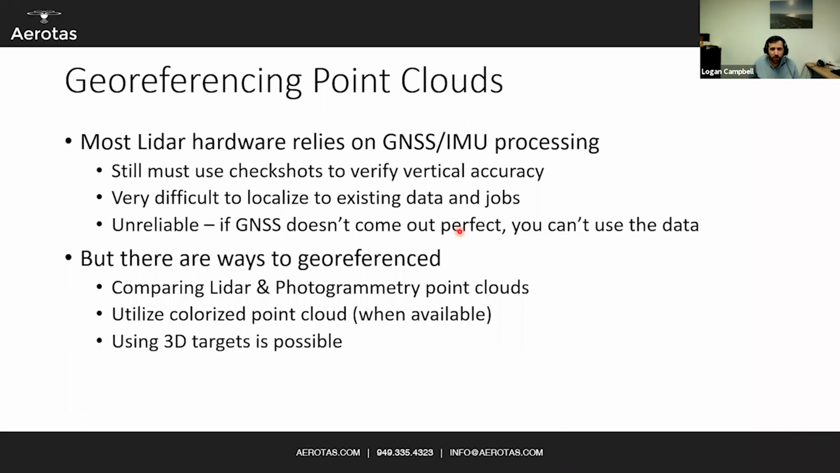For georeferencing point clouds, it's worth noting that a lot of LiDAR systems we've seen to date rely super heavily on GNSS, and oftentimes the LiDAR service providers, the people that buy and operate some of these LiDAR systems, will only export in WGS84 because they don't know the first thing about localizing a project site to survey coordinates.